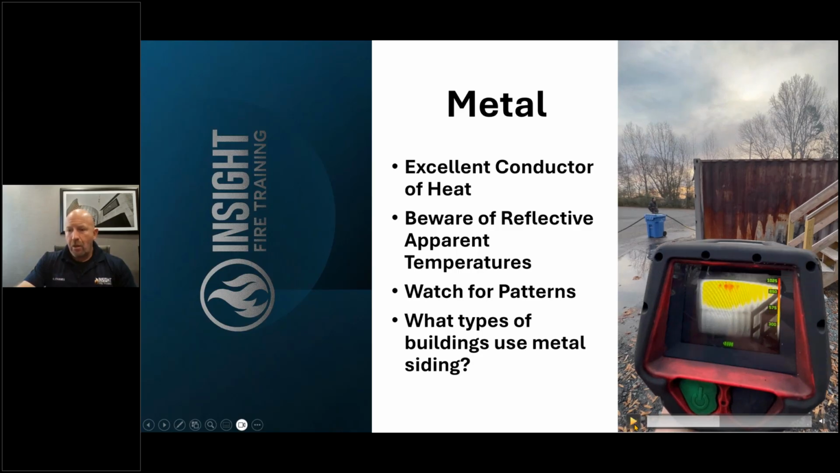Interesting. Now, this is where the Facebook safety and real world comments come in. They go, you can't do that on a building. Buildings are not made of containers. Number one, got bad news for you. They're building buildings out of containers across the US. Number two, there's tons of buildings that have metal on the outside of it.